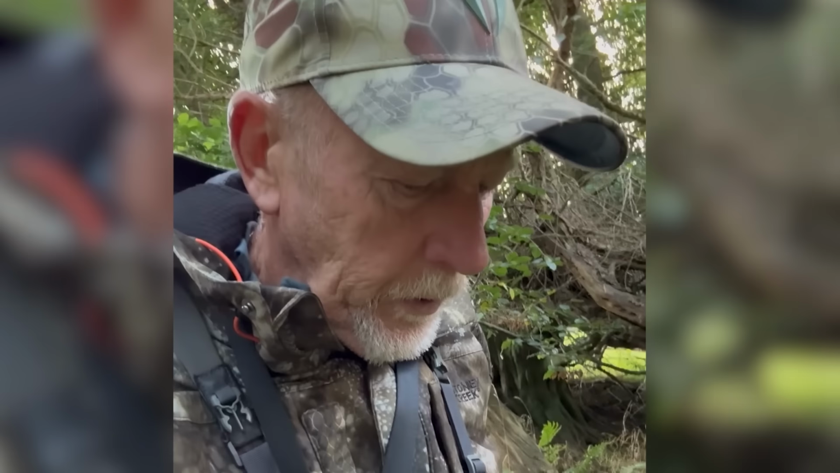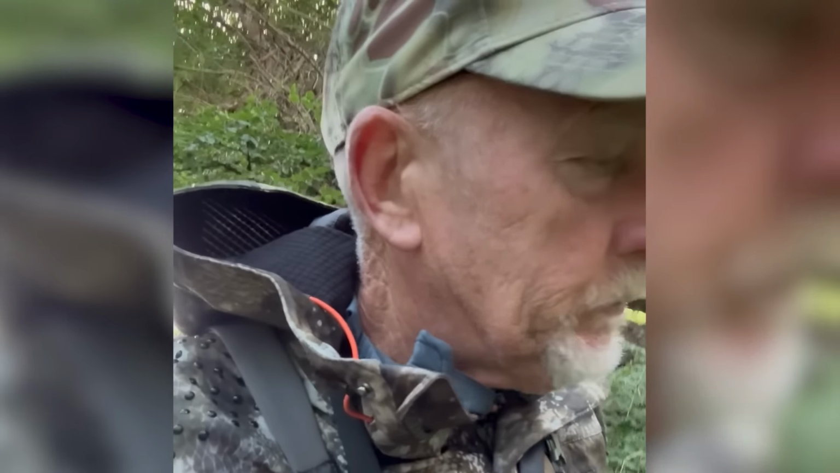Right, this is what good dog. He's got a nice book down here in thick vegetation. Get out to walk and never mind find a deer in it.